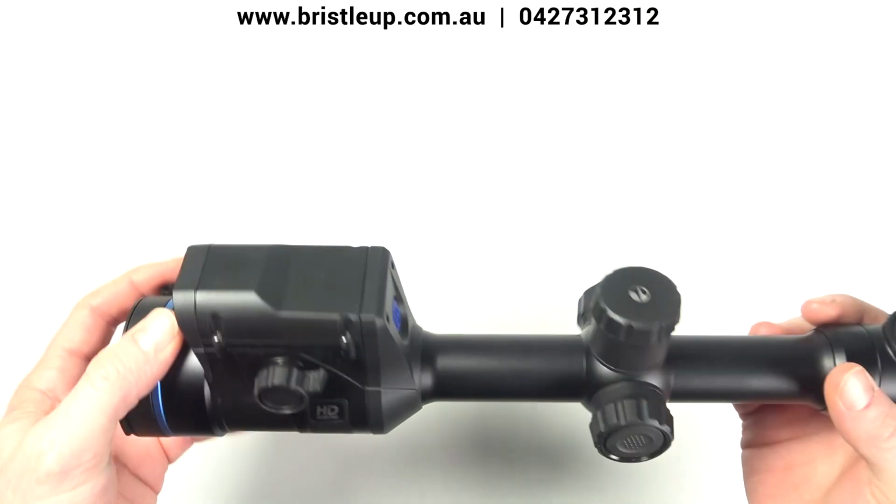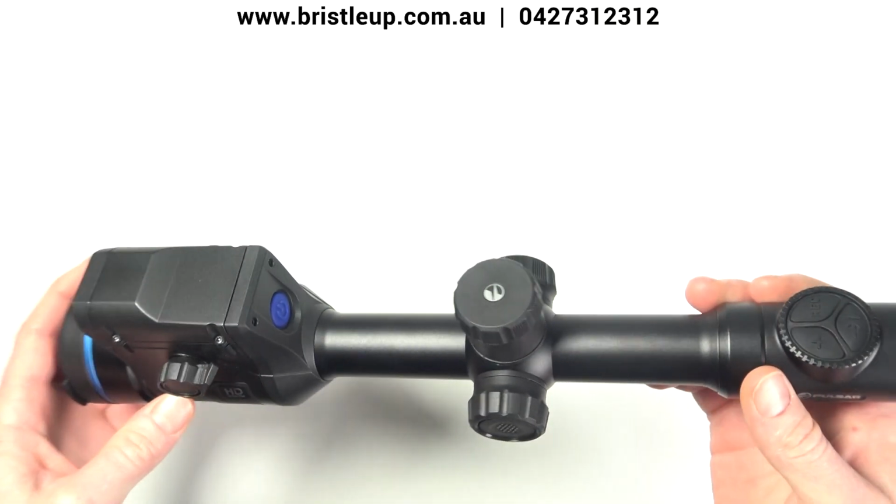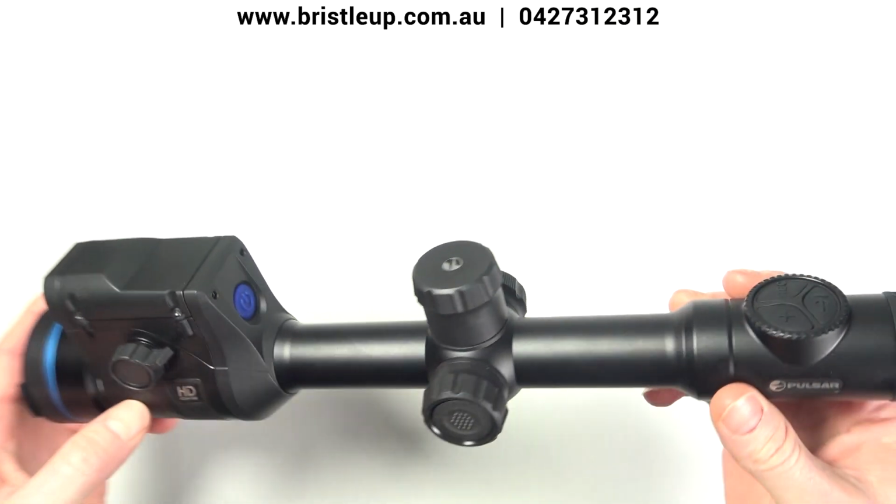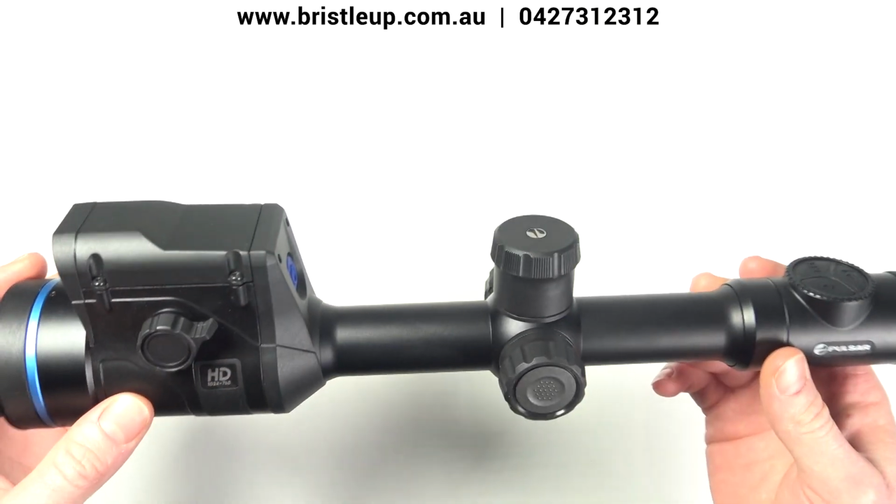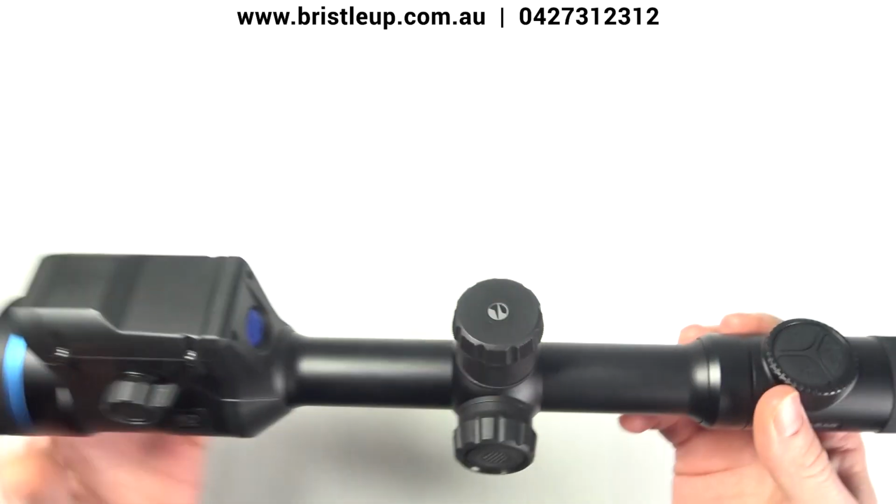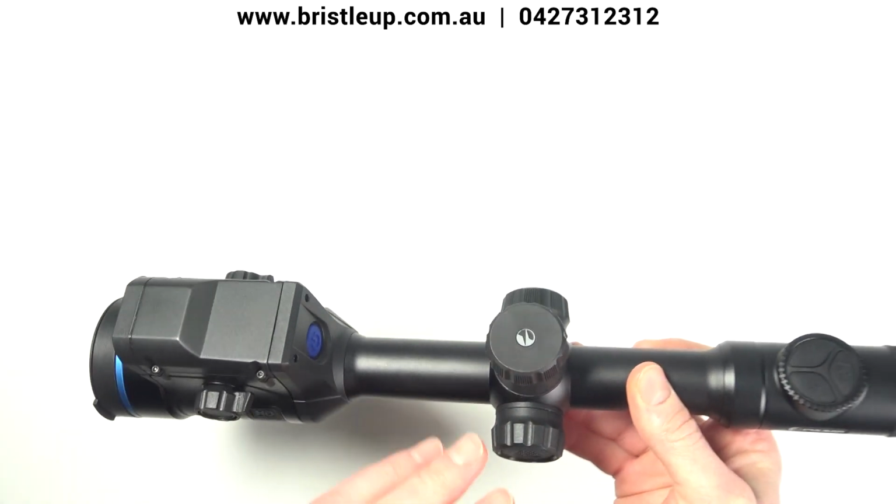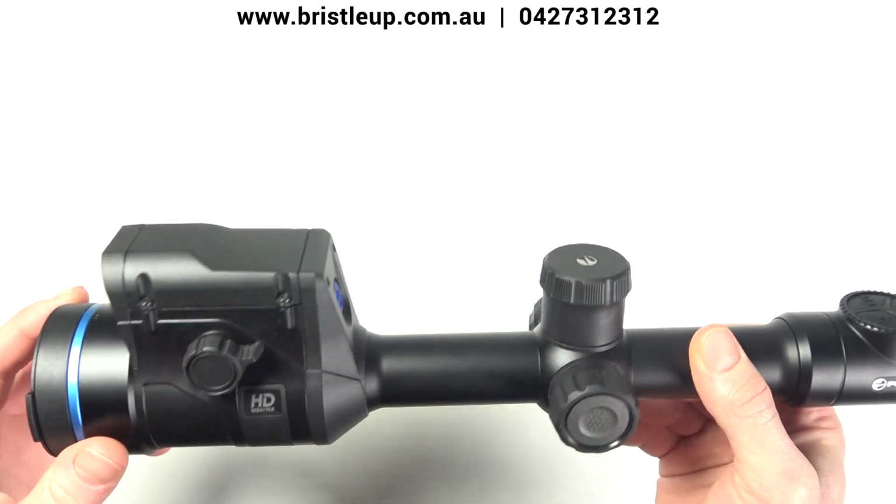Ahead of the competition in that regard. Now the scope is very light, so it only comes in at about 1 kilo. It uses 30mm rings as standard and has a max recoil up to a 375. With the 10 hours of guaranteed battery life that they're saying it can produce.